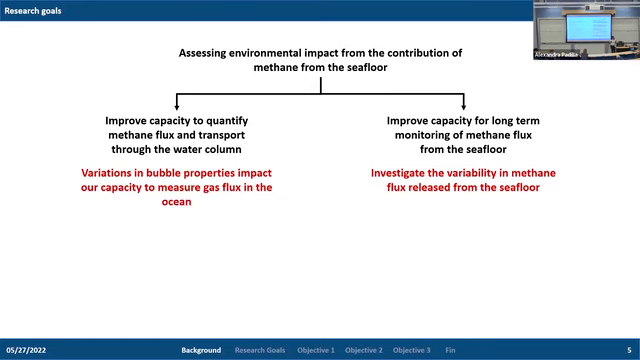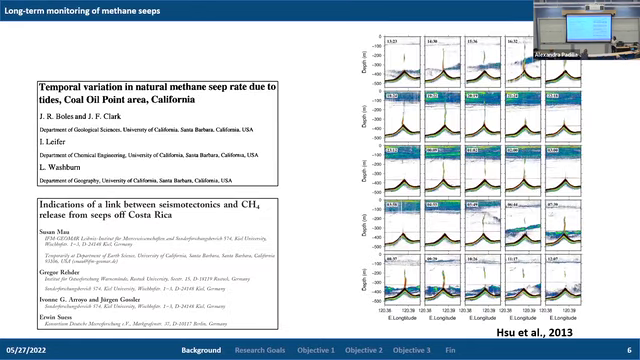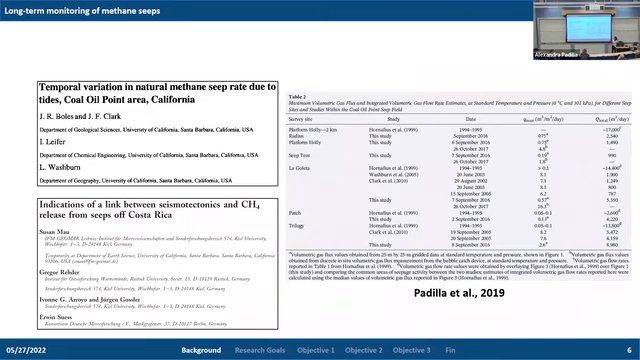The variability of methane flux has been studied for several years and is still an ongoing research topic. Both spatial and temporal variability have been hypothesized to be linked to tidal effects and also to earthquakes. In 2019, we went out to survey the Coal Oil Point Seep Field in Santa Barbara and compare them to different studies that have measured methane flux or gas flux in the ocean at that particular seep site.